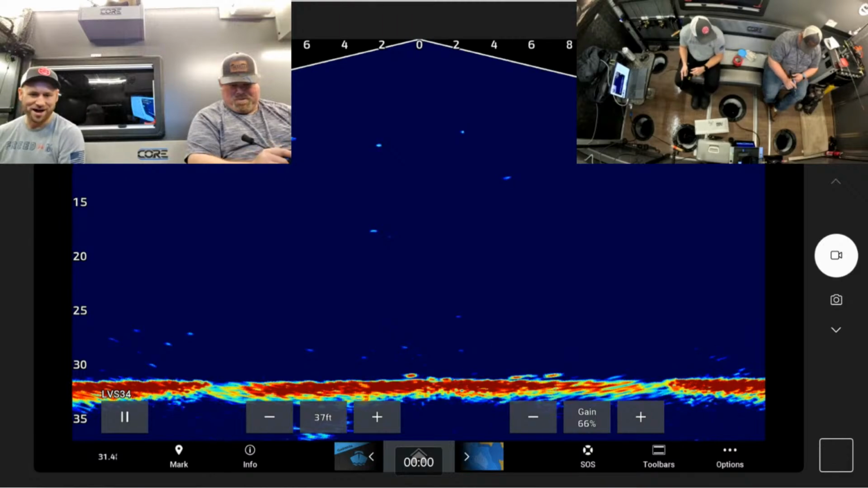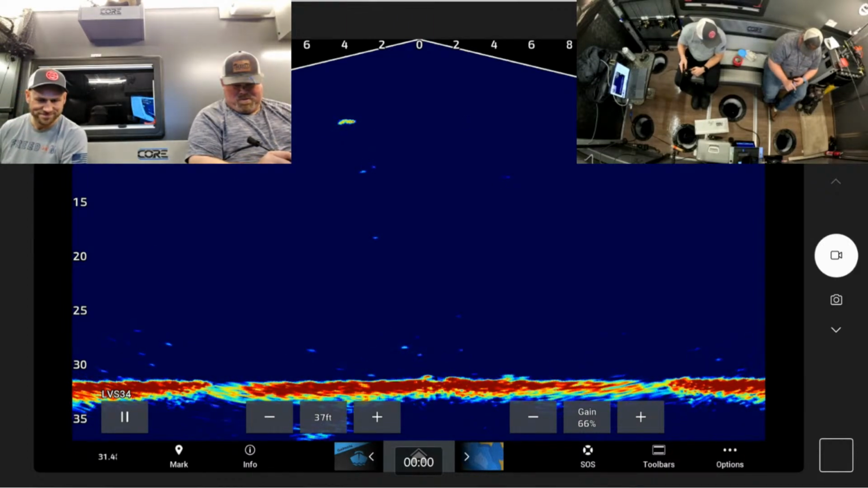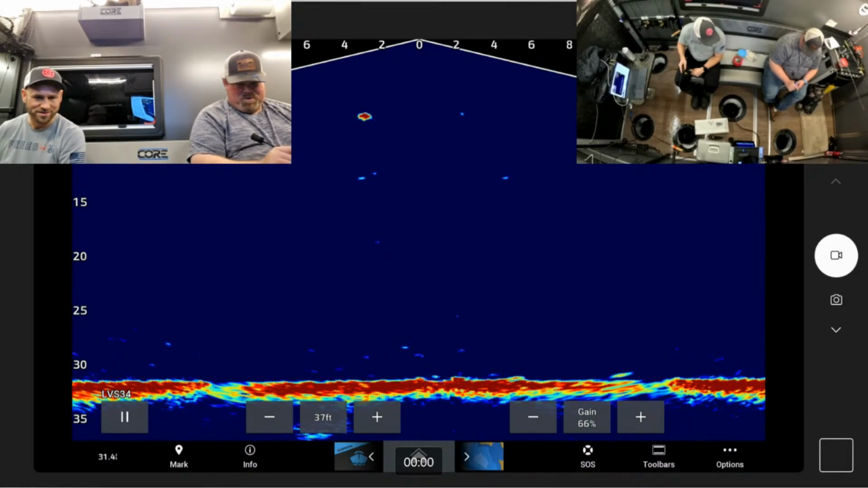Watch the bite just turn on right now. Are you on him? Is he on you? Pretty much. I'm not moving. Hopefully he grabs it. He's following. 5 feet below the ice.